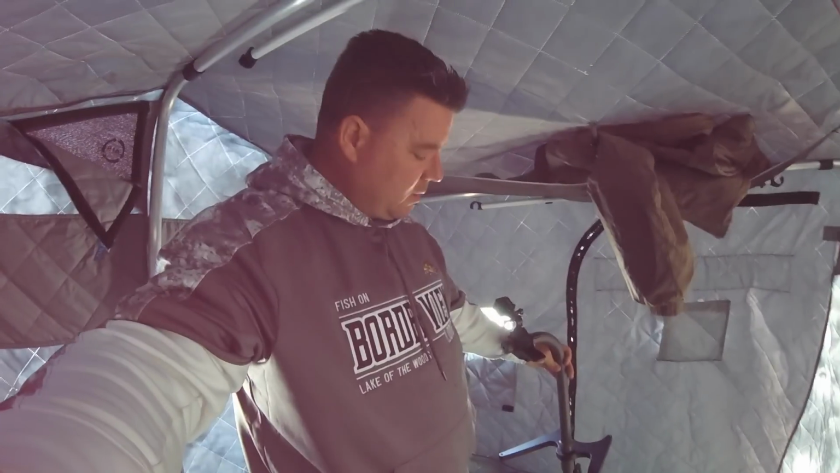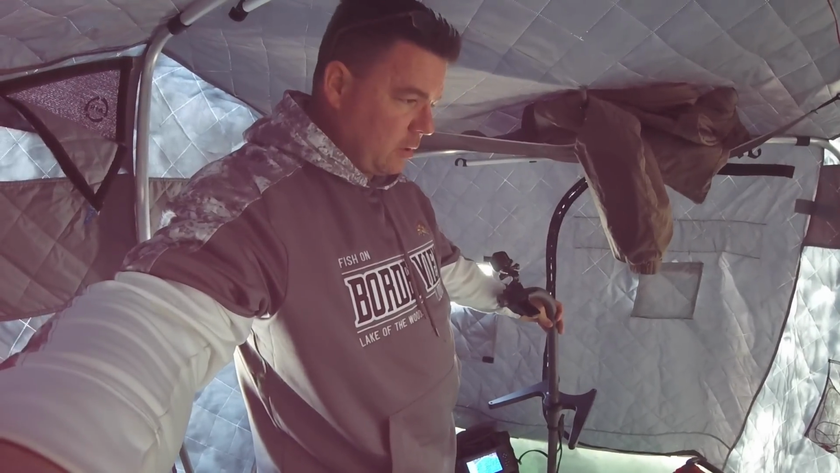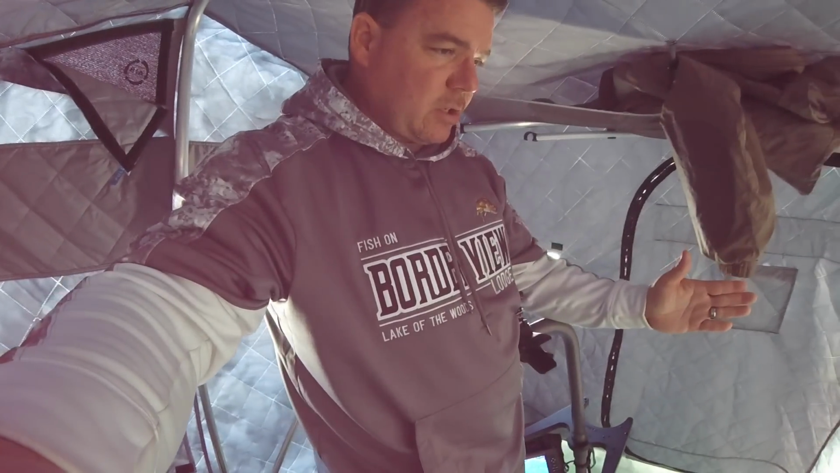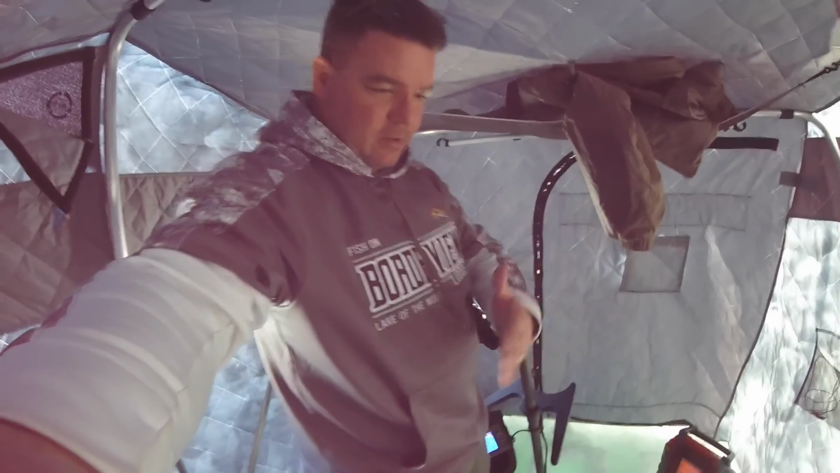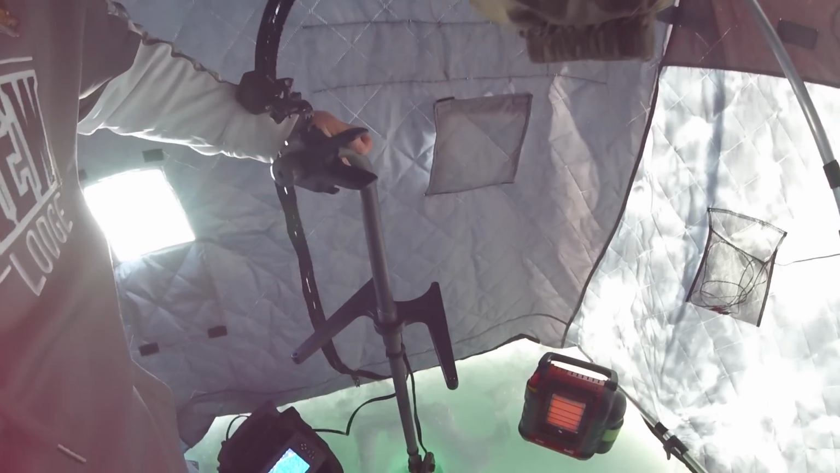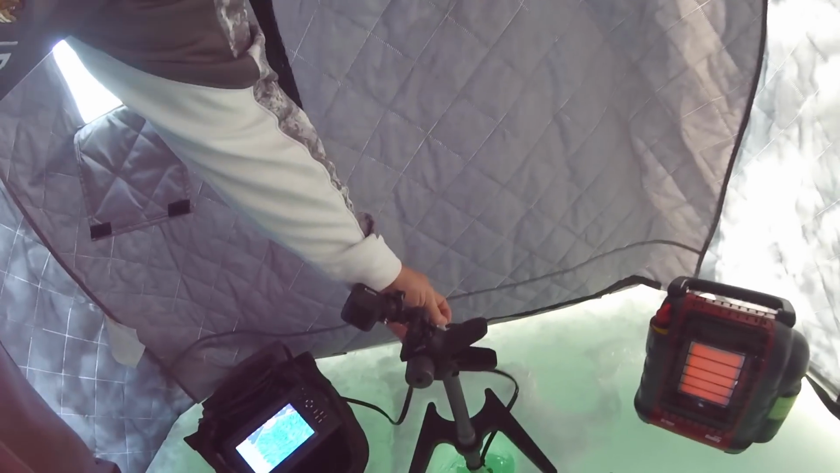So we thought we were scoping fish that were 30, 40 feet in this direction, but in all actuality the fish were over in this direction. Since then I have oriented it so that my handle points forward. So whichever way I turn this, I know that's the way my transducer down there is pointing.